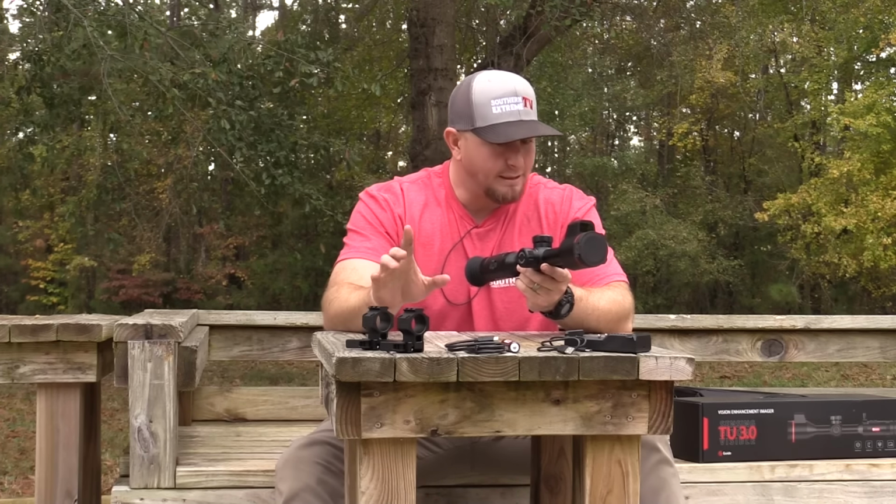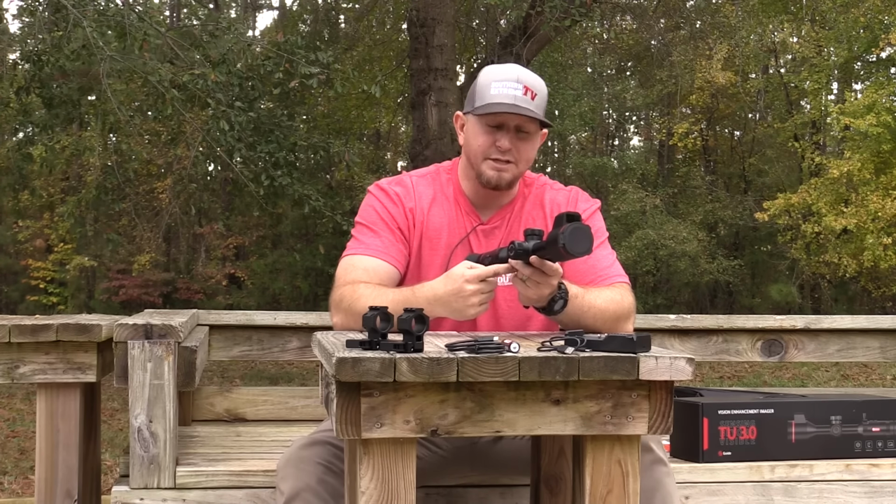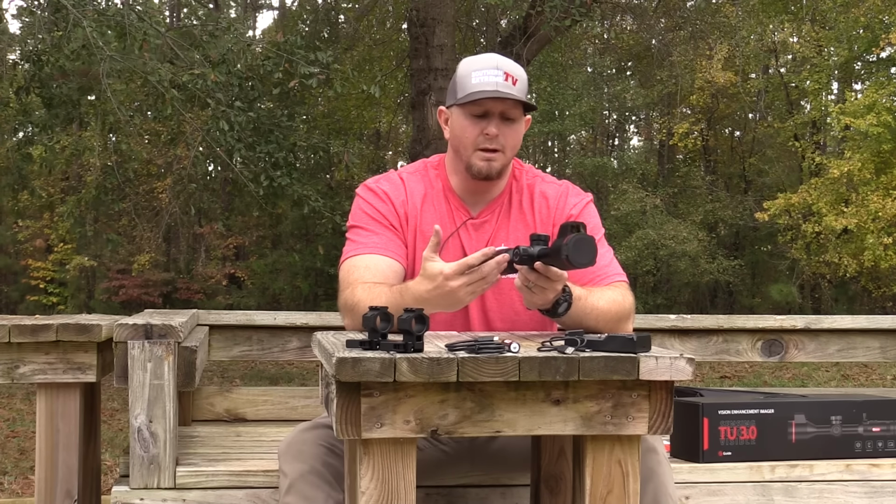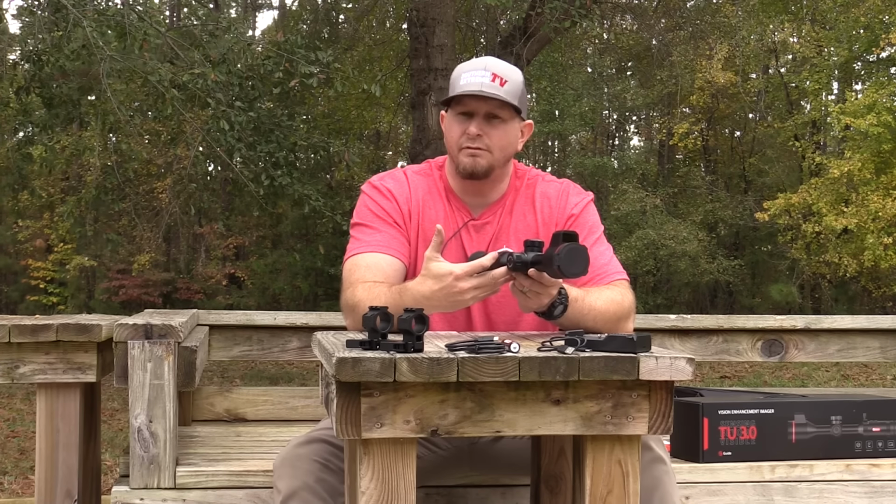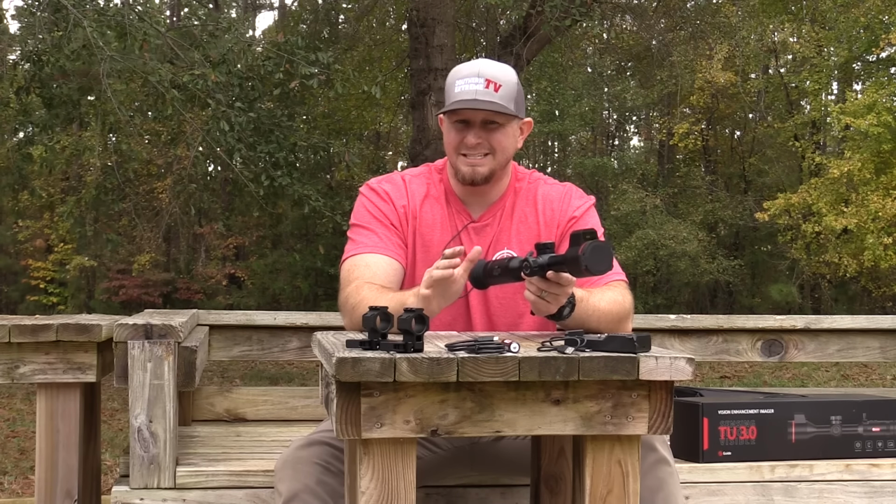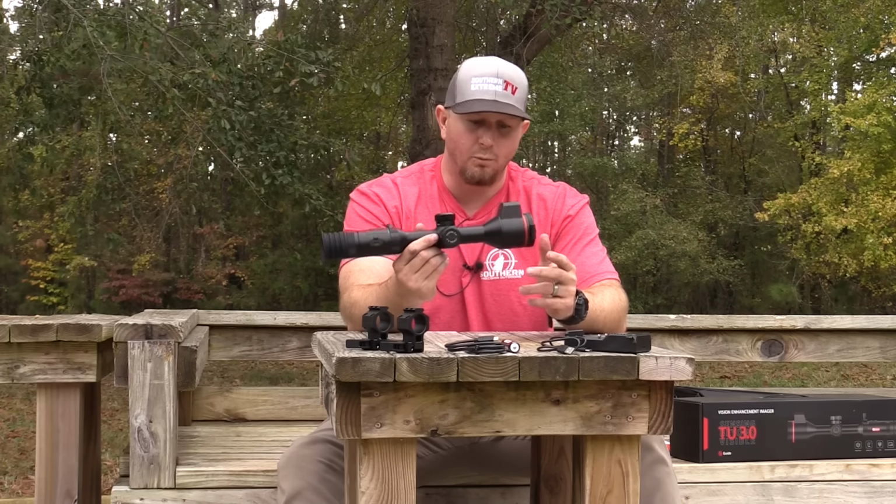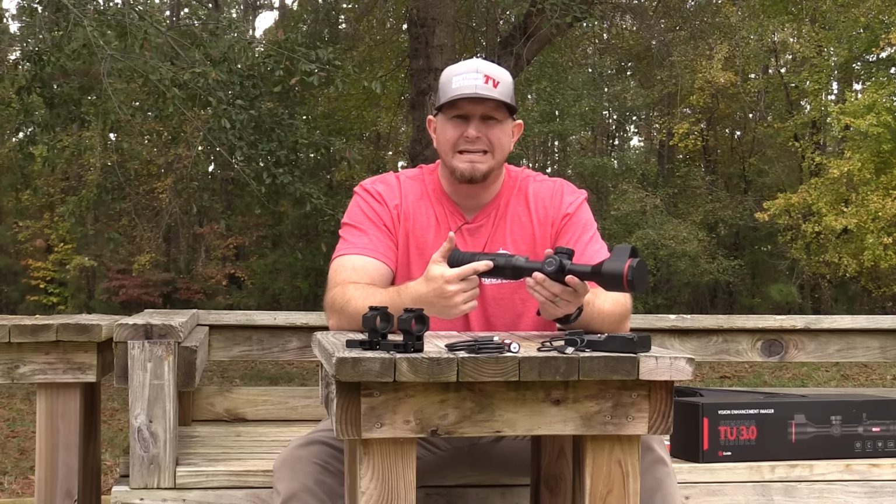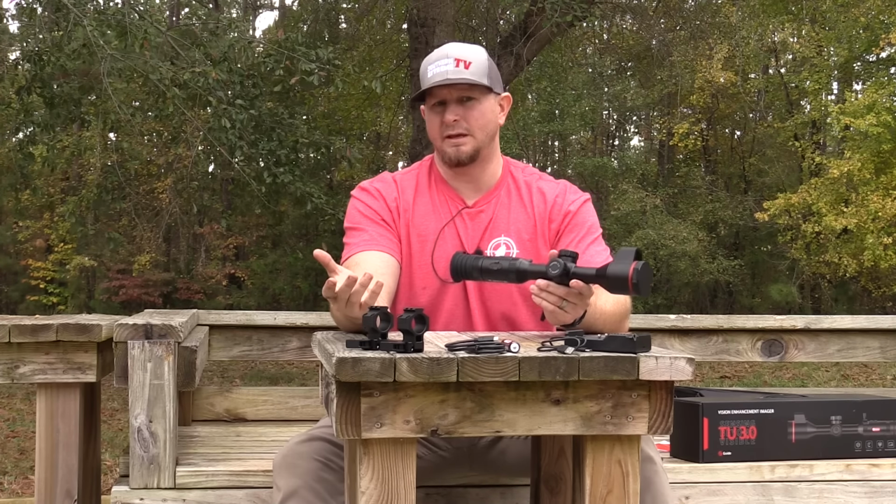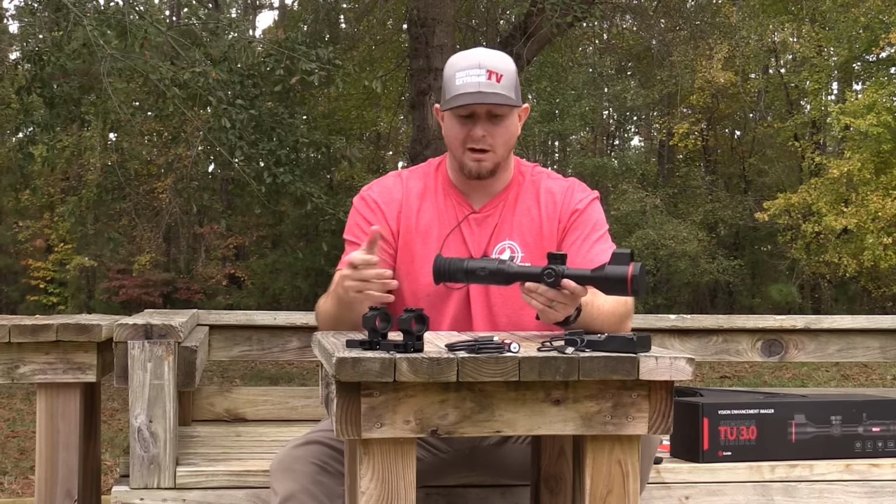And I have seen it where that brass hits that cable just perfectly right and it doesn't get out of the chamber, and you can get a jam, some type of stovetop jam, or something funky can happen. So just trying to eliminate those potential issues is something that you may have to try to overcome with this optic. But again, that's a very nitpicky, very small thing. But it is something to think about because we are talking about a review of a thermal optic, so let's talk about all of the pros and the cons.